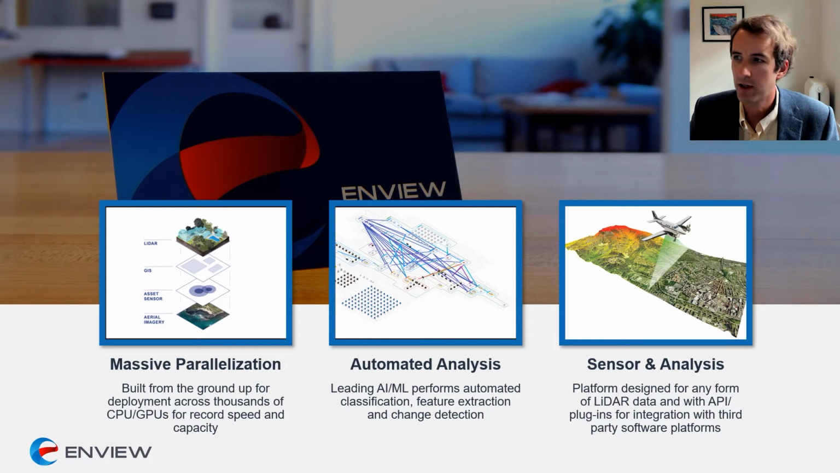Enview is a software company based in San Francisco, venture capital backed. We've built a large parallelization engine. Essentially, this chops up LiDAR data into thousands of individual tiles. It pushes each tile up into the cloud within its own container. It has its own operating system and AI code. We then spin up thousands of CPUs and GPUs in parallel across thousands of different nodes.